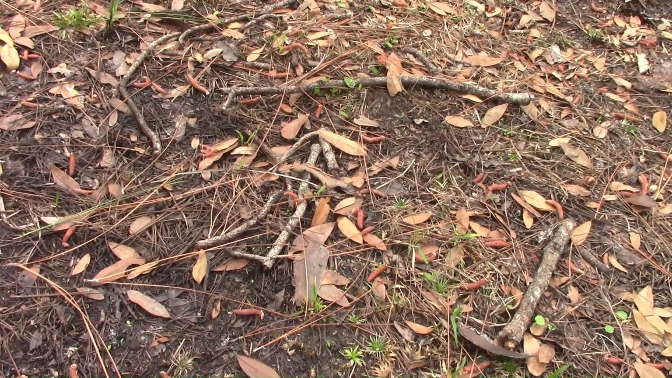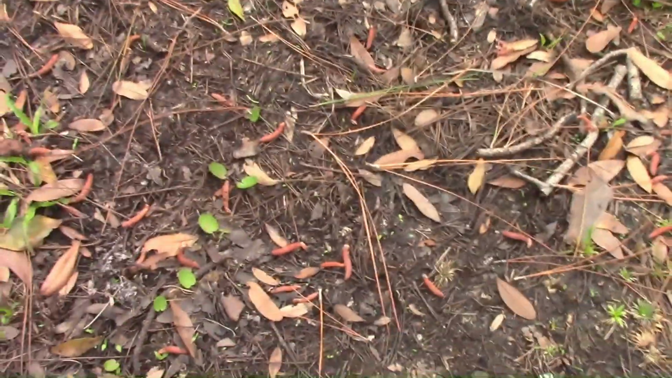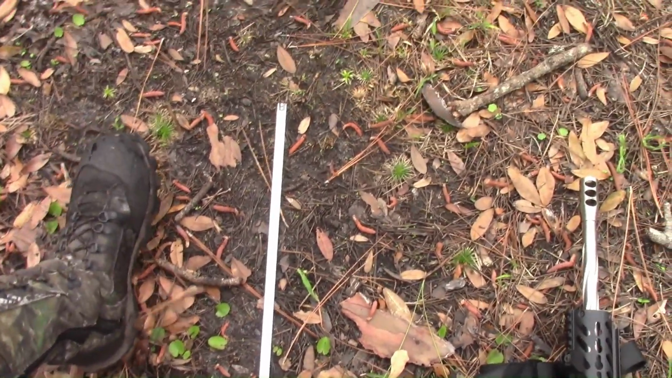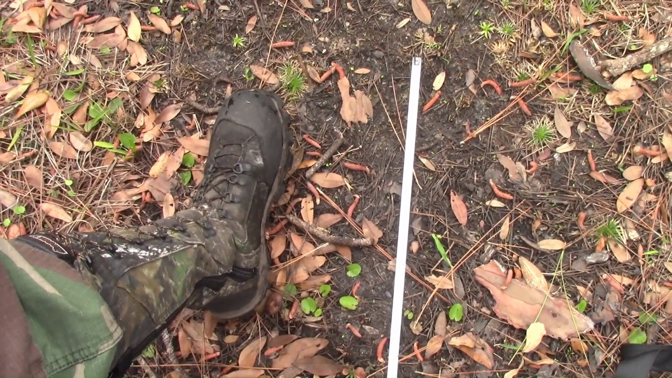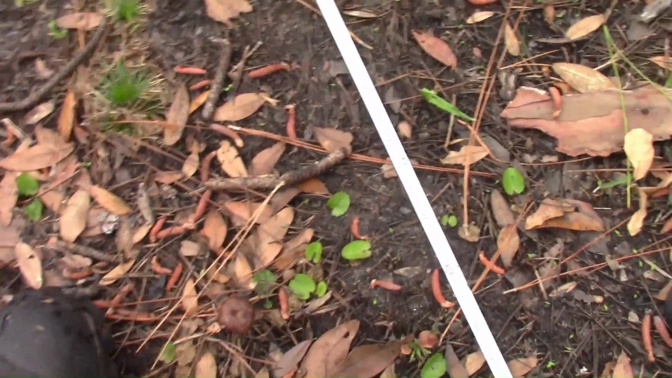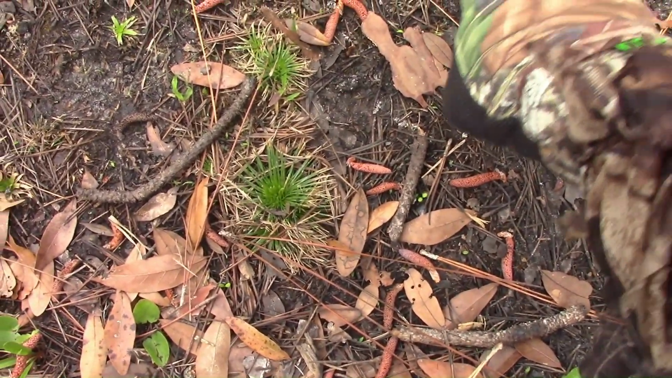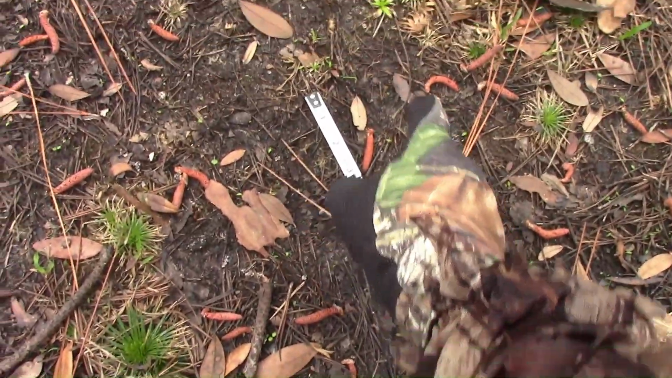Let me get my tape measure set here. I'm going to put my foot beside it. Alright, so it's 16 inches again. It's the same size as the one I found a few minutes ago. Here's the heel, it comes up, and you can see where some of the toes were. From here it comes up, and then the toes.